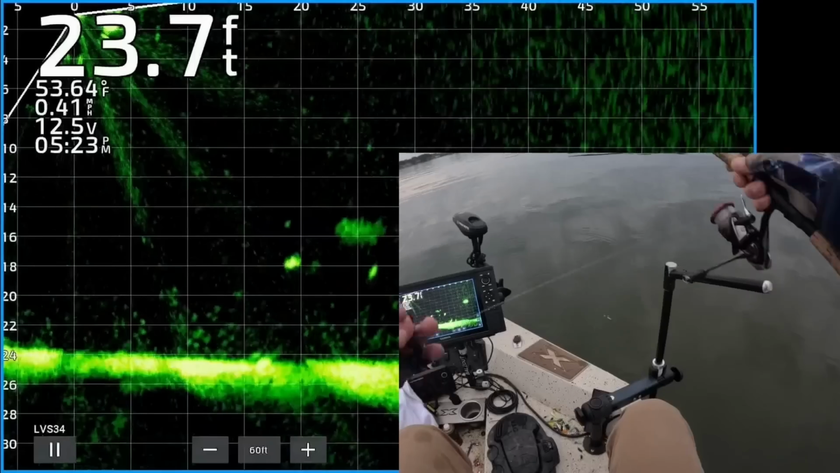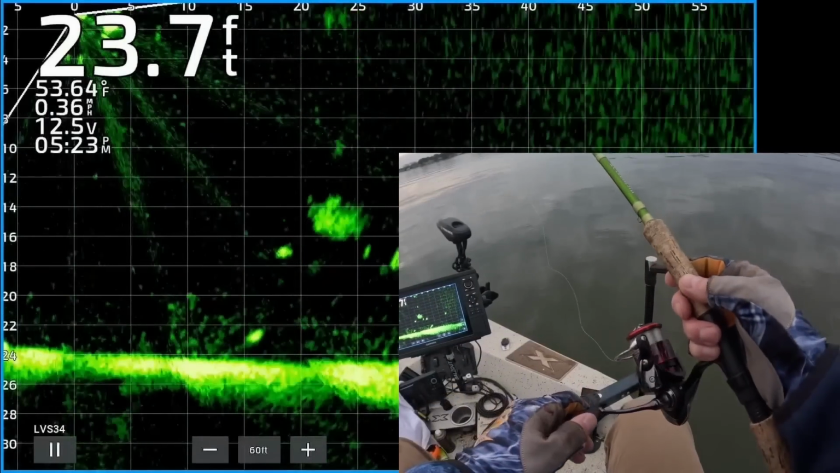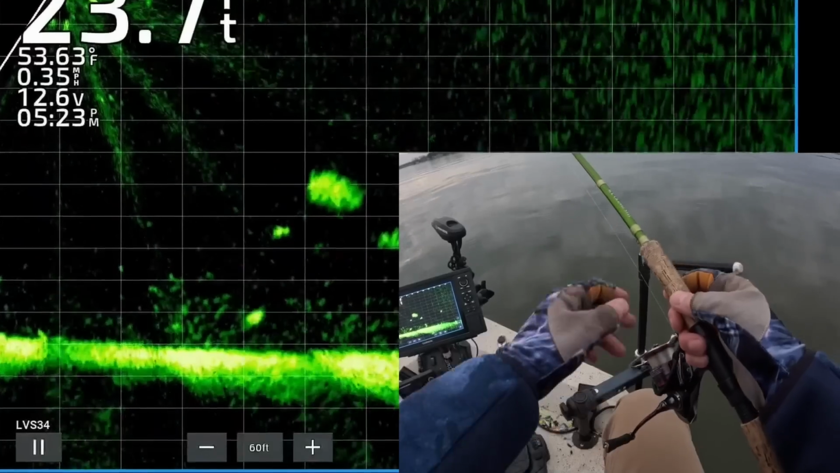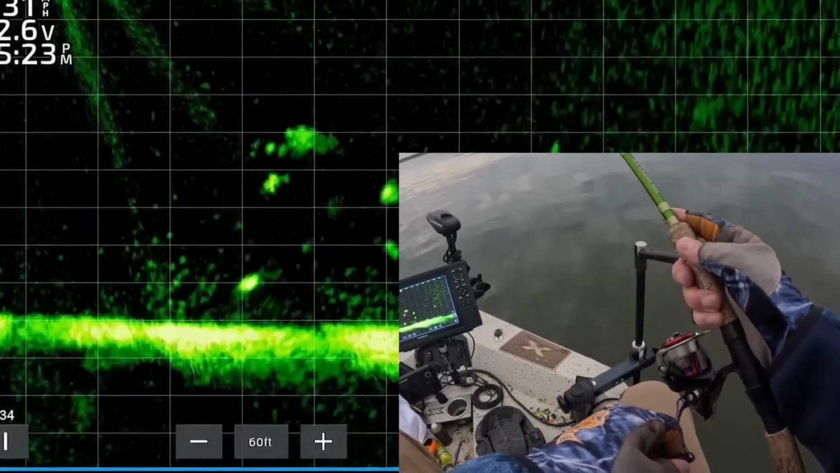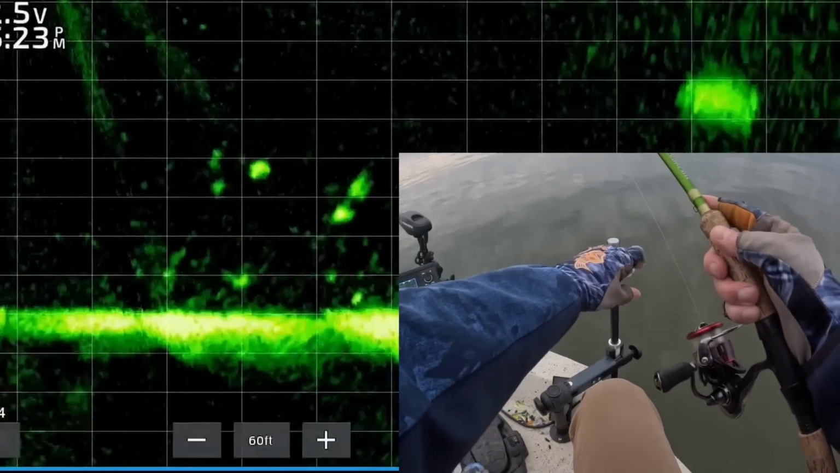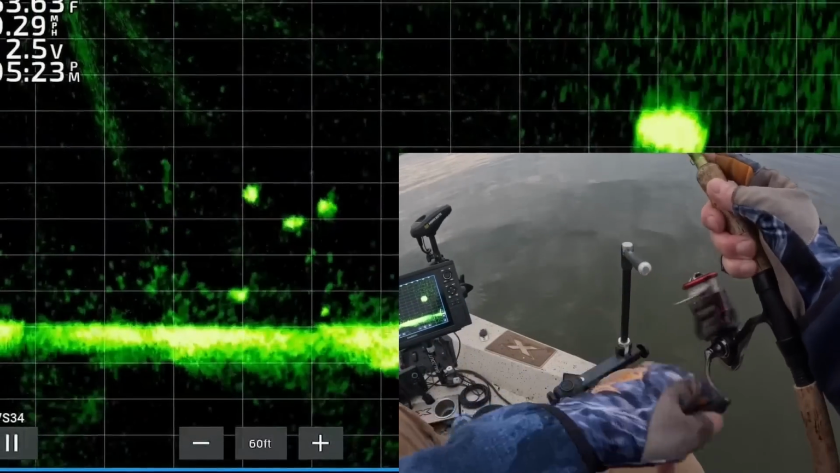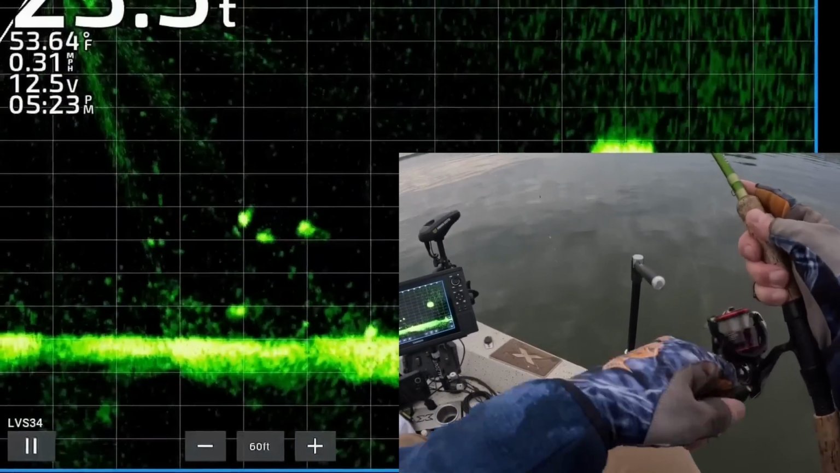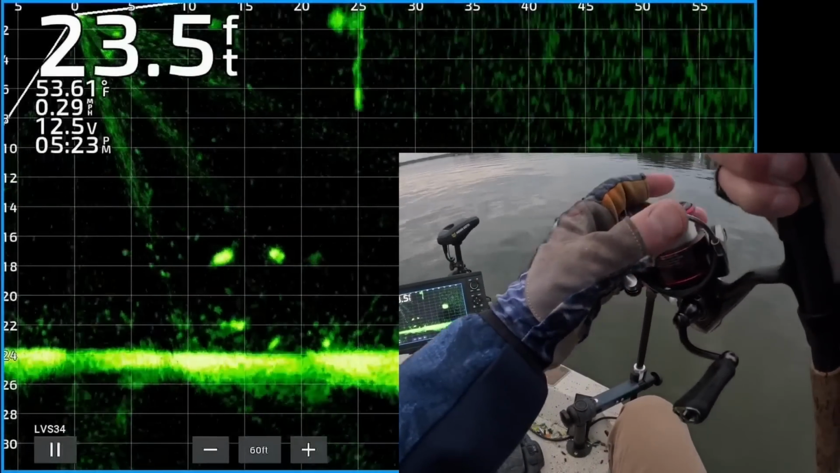There's my jig and weight dropping down to that school of shad, that round blob. Now it's on top of a crappie right there, I believe, and didn't really get it lined up very well. So I'm going to reel it up, get it back out there again. Those are some nice looking crappie right there, about 12 feet from the boat. There's my jig and weight coming back down to them.